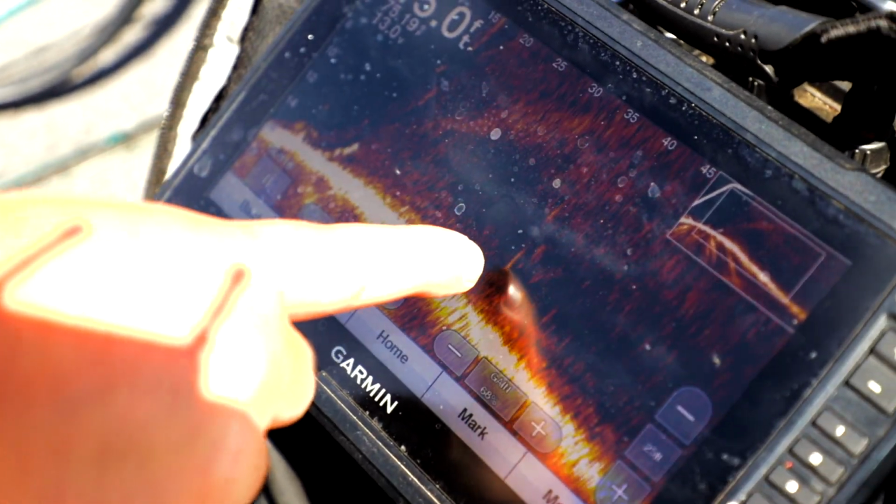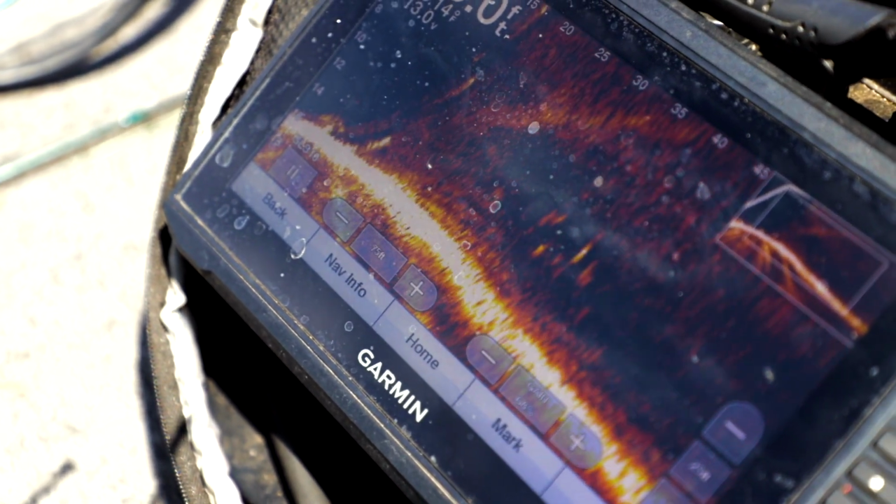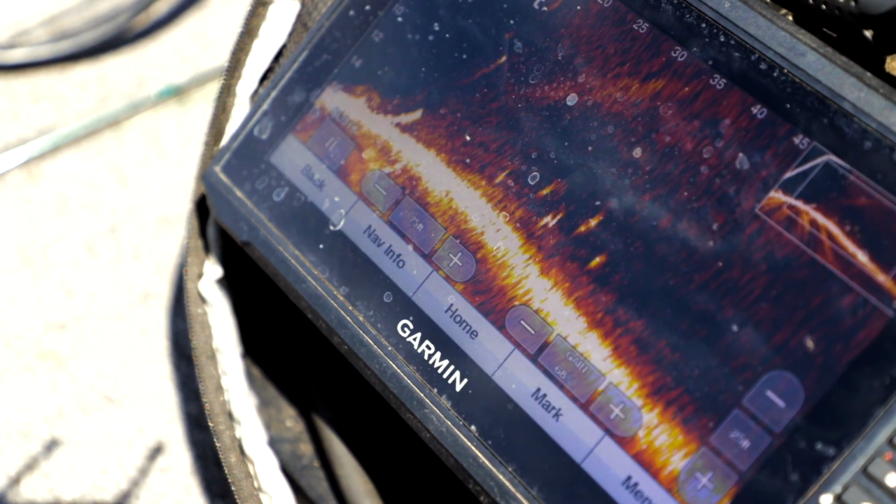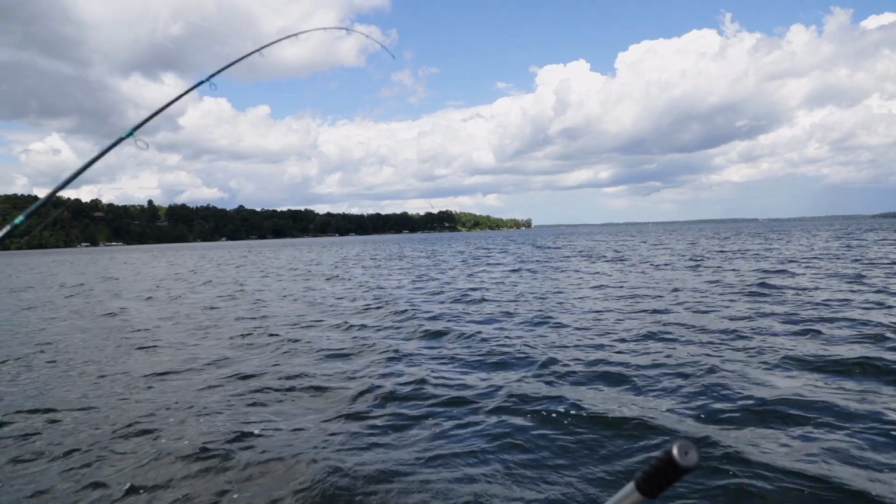Ned Rig falling down. See them all coming up chasing it. And whichever ones you see, they're all going to bottom. Dude, if they want to follow and chase but not eat, then I guess we'll try a reaction bite.